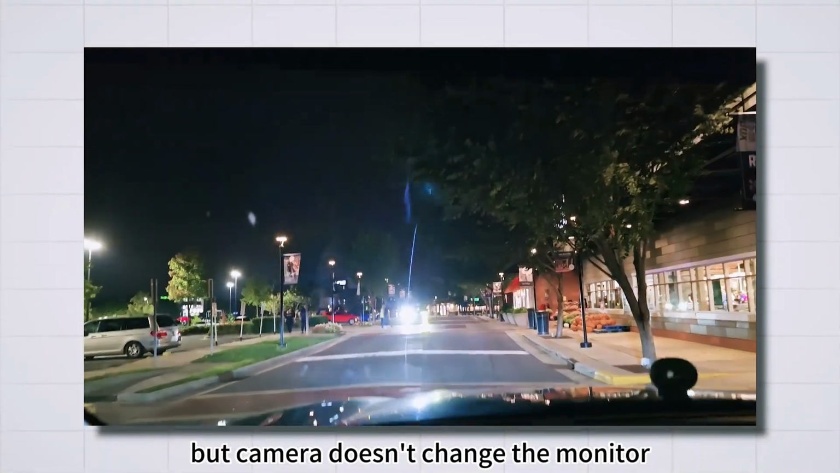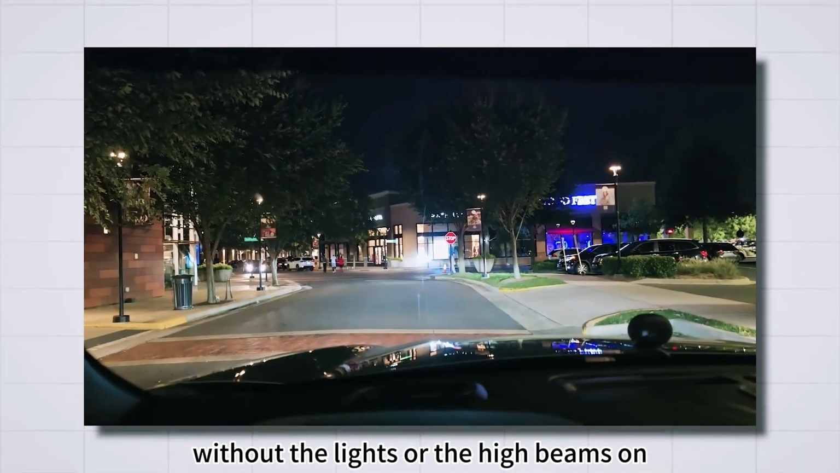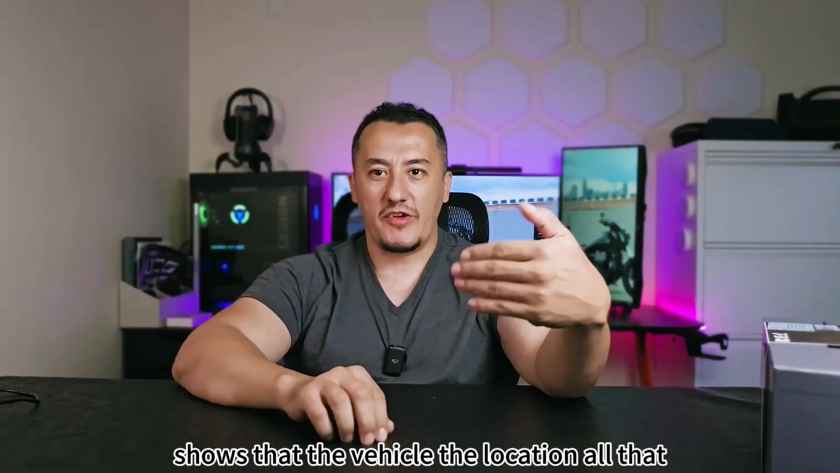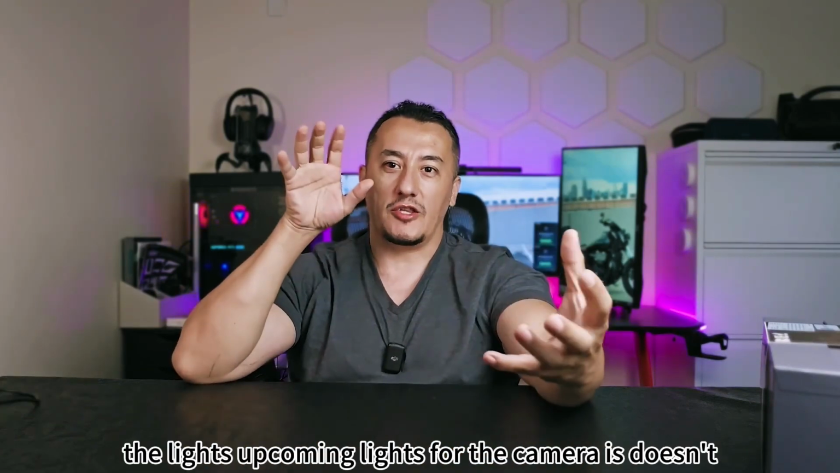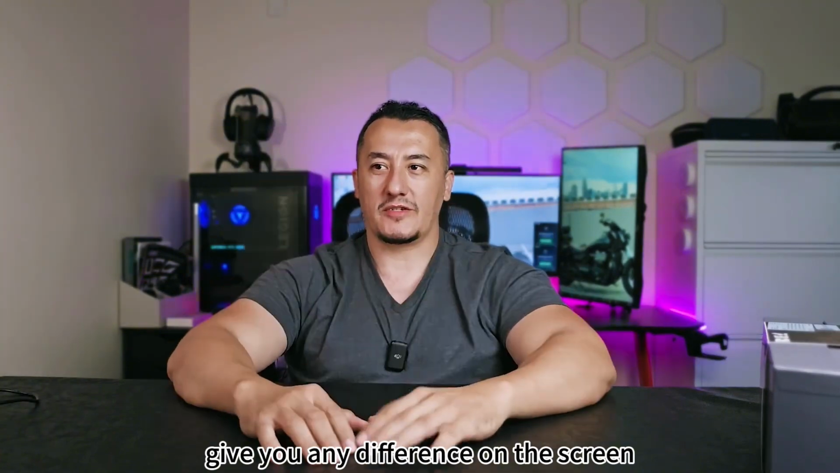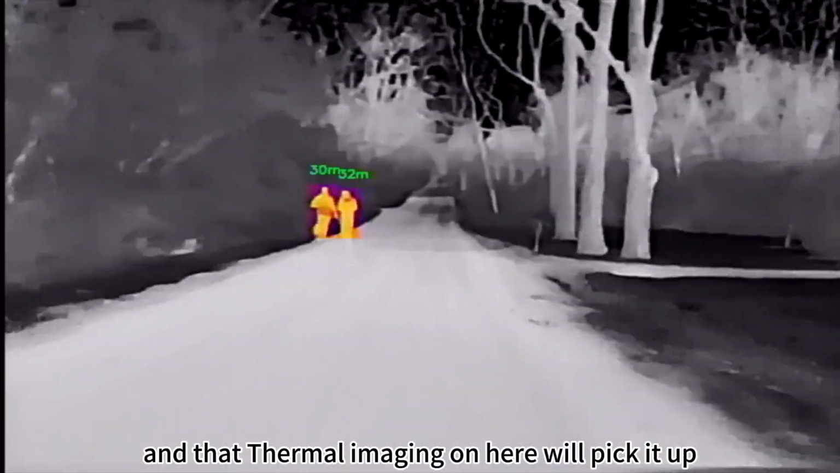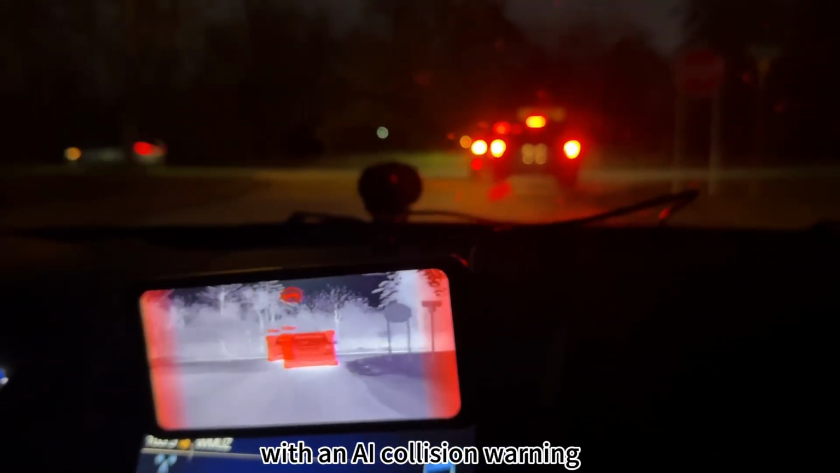But the camera doesn't change the monitor whether the guy's with the lights on, without the lights, or the high beams on, doesn't matter. It picks up the distance, shows the vehicle, the location, all that stuff, without any problem. So the upcoming lights for the camera don't give you any difference on the screen. So that's very interesting, which will give you some time to hit the brakes. And that thermal imaging on here will pick it up around 1/10 of a second with an AI collision warning.